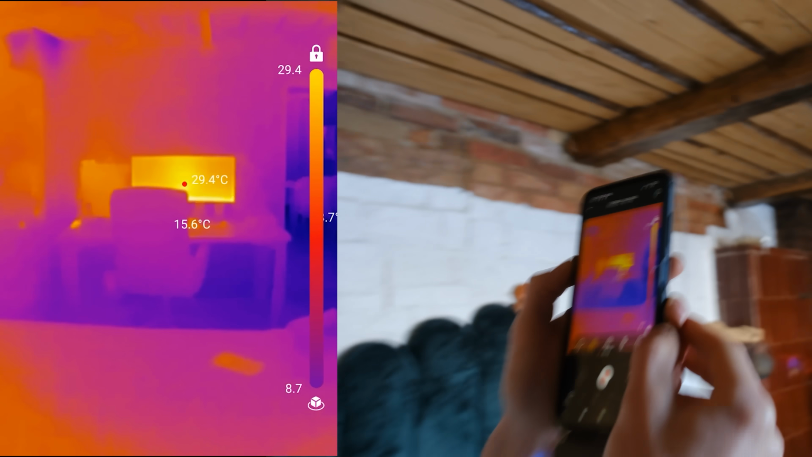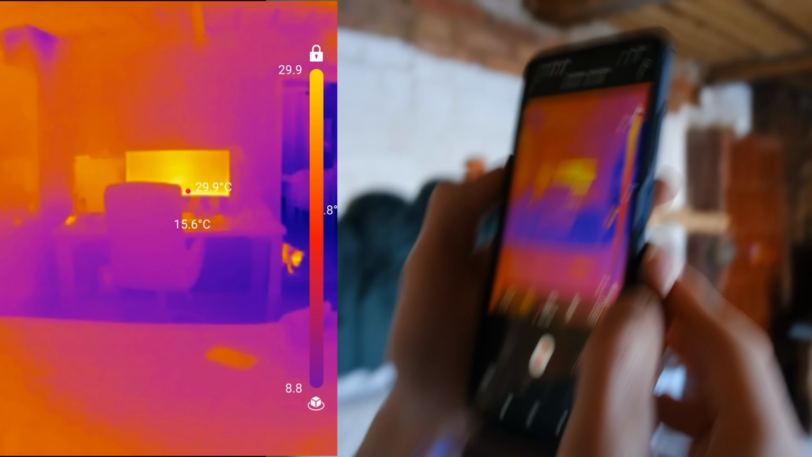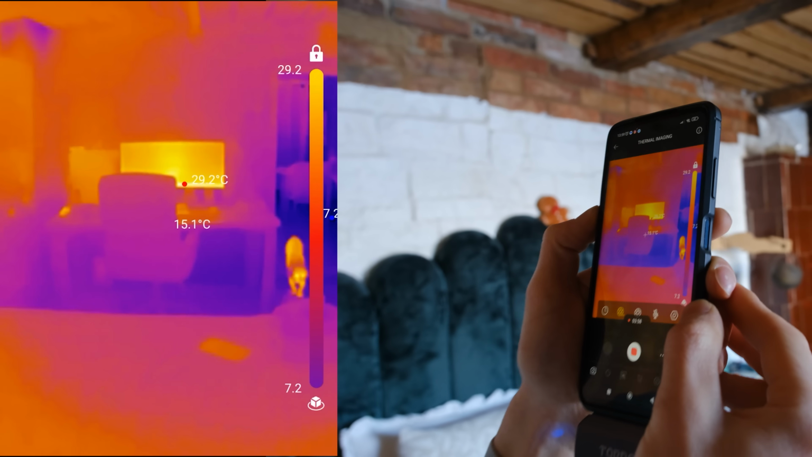The computer's hot. The screen produces a lot of heat. It's like a heater almost. Or is it reflecting heat as well?